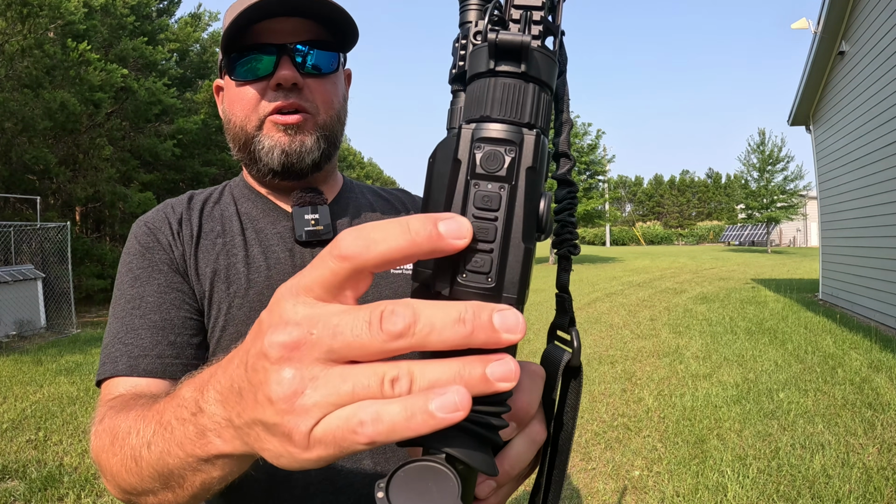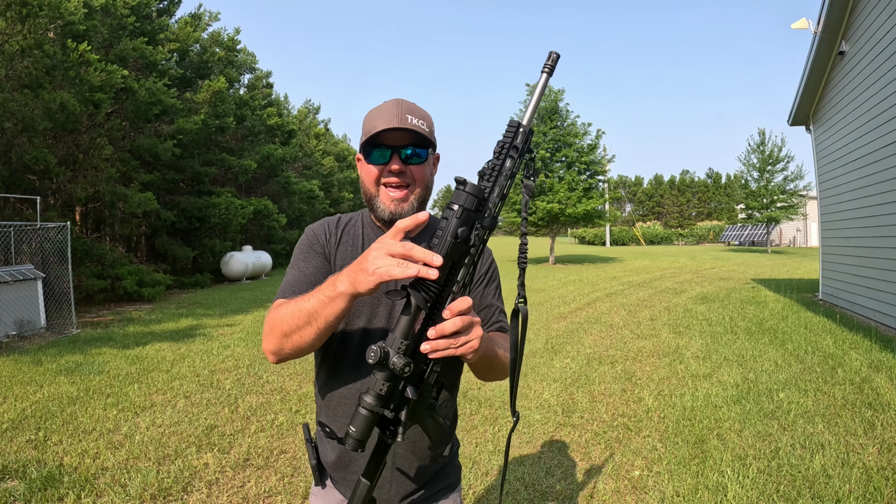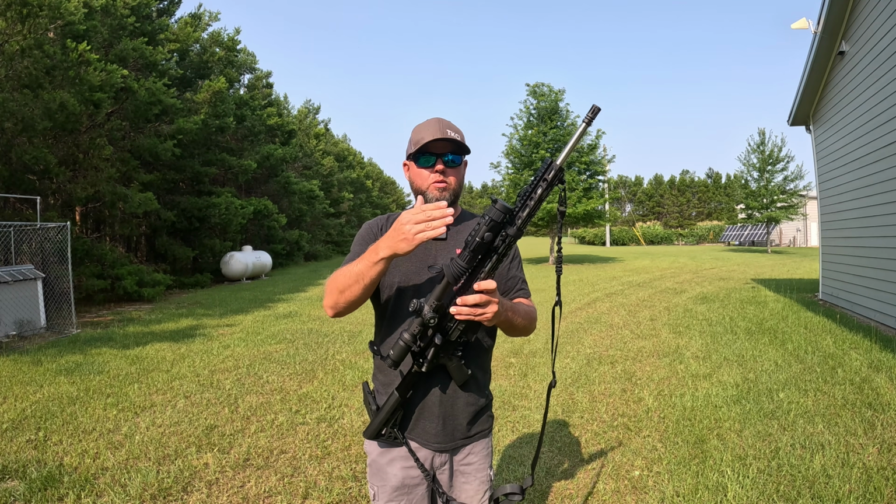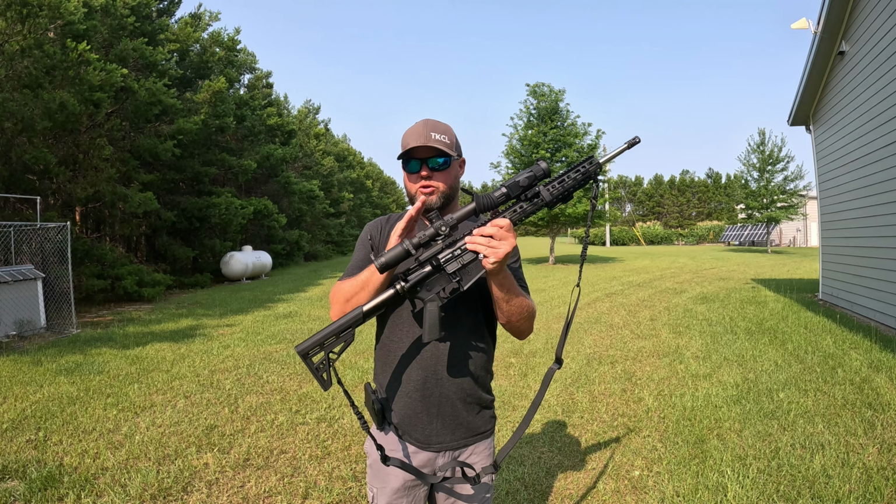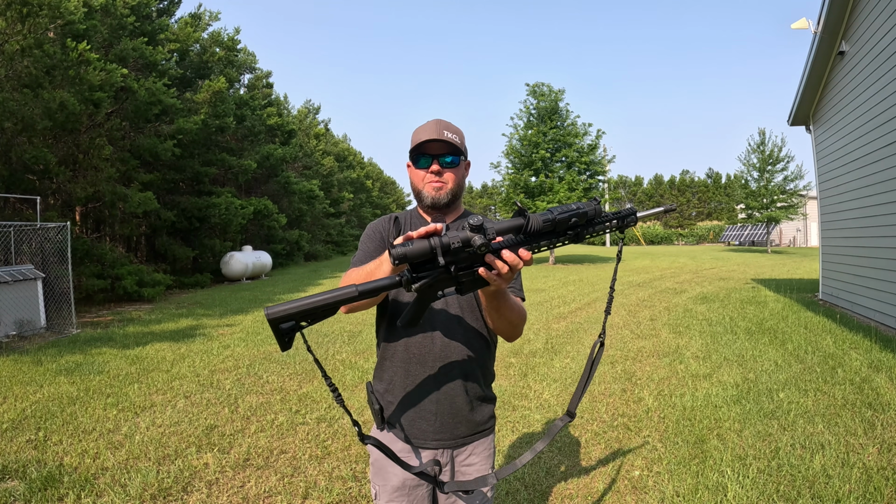And don't forget about the function, the menu. Tap it once again after you've pressed and held and turned the menu on. The menu goes to the center of the screen so you can actually see it through a rifle scope. Again, this is already sighted in my daytime scope.